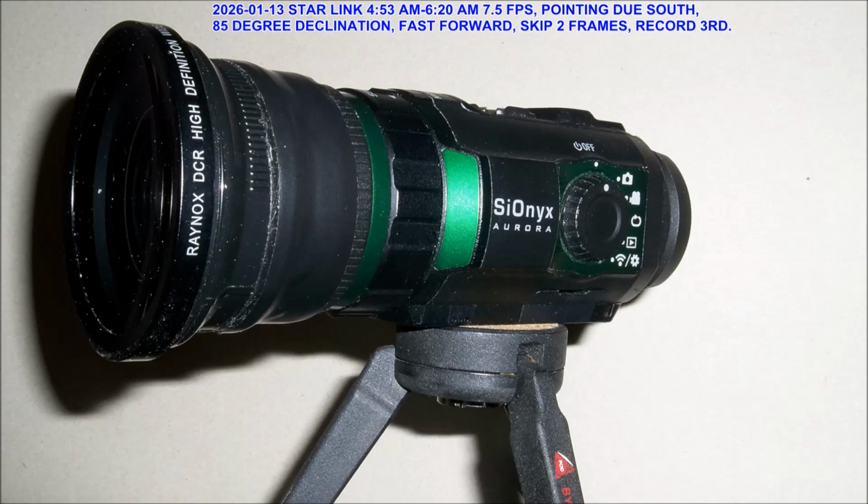It comes with a battery. It can take a 64 gigabyte micro SD card. It's supposedly waterproof, but I never looked into that. But I guess you can leave it out in the rain. You don't have to worry about getting it ruined.